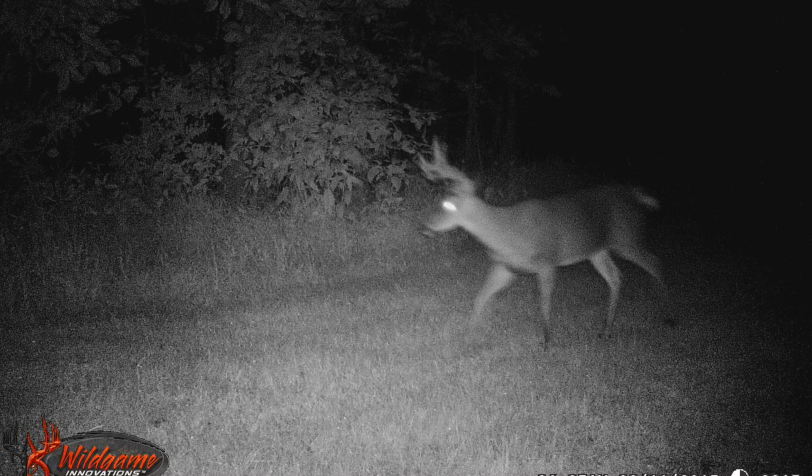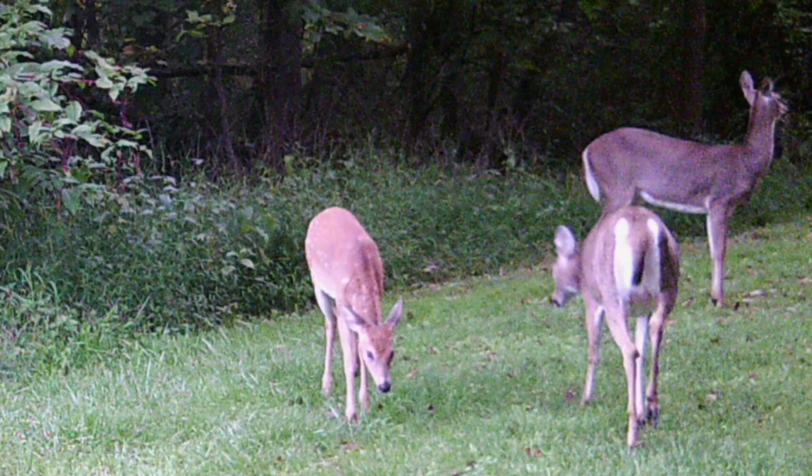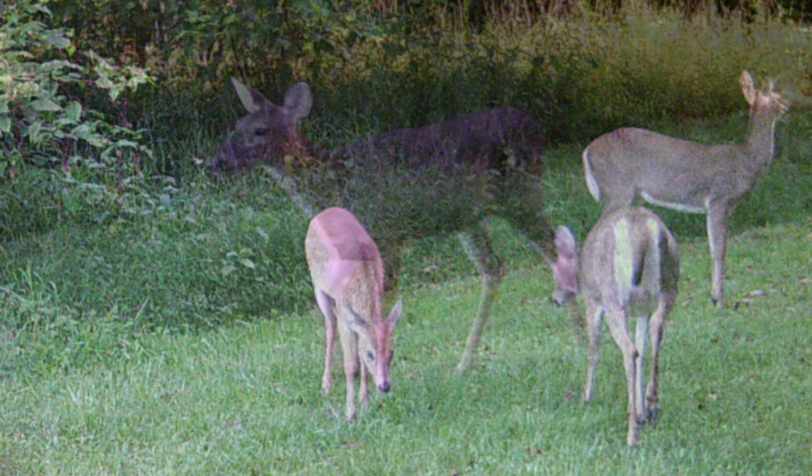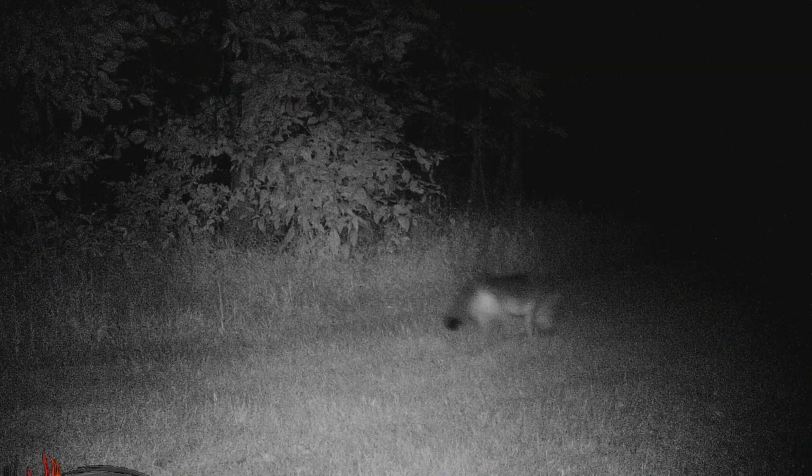Another nice buck here. There's a forward facing rack on him there. Here's another nice little buck. 8-pointer. Nice symmetrical 8. Got a family group of deer here. The doe and possibly 2 yearlings there. Another doe here on her own. And here's my favorite picture. It's a coyote, and if you look, he's carrying something in his mouth.